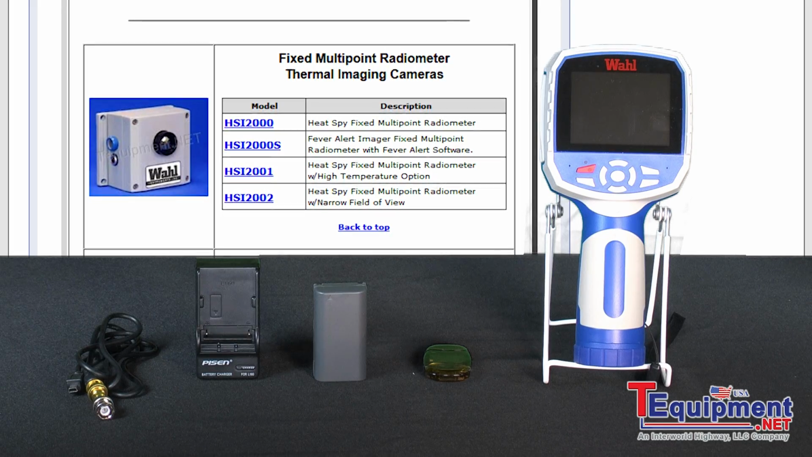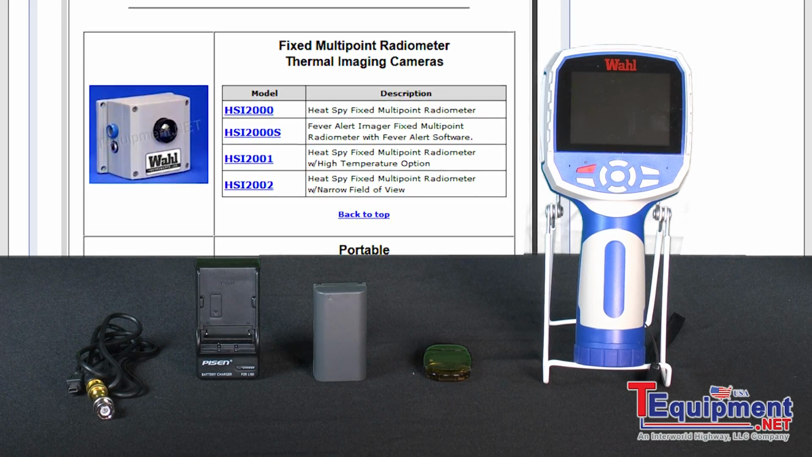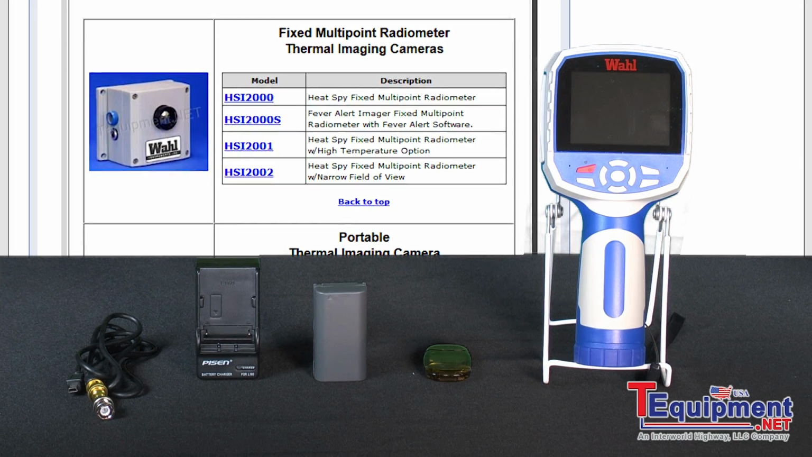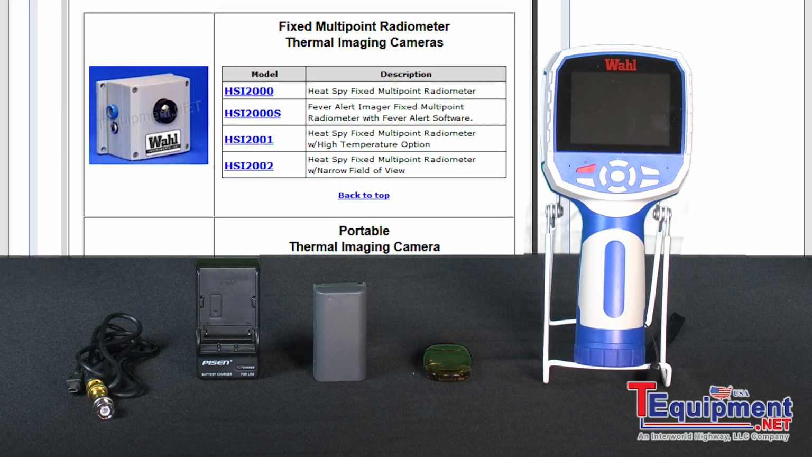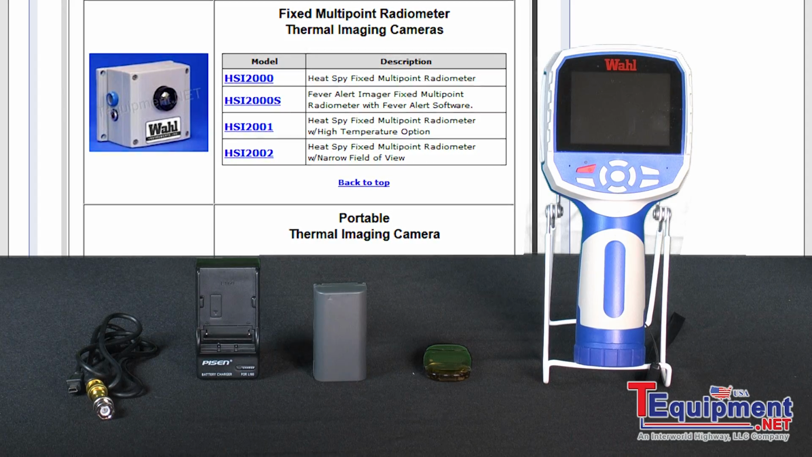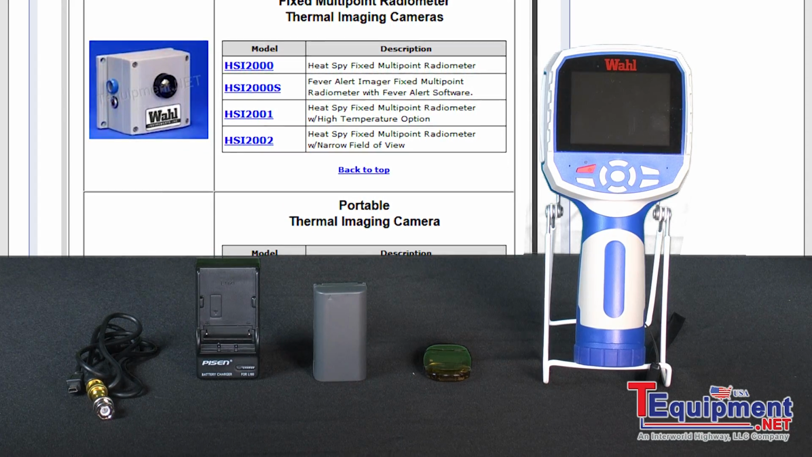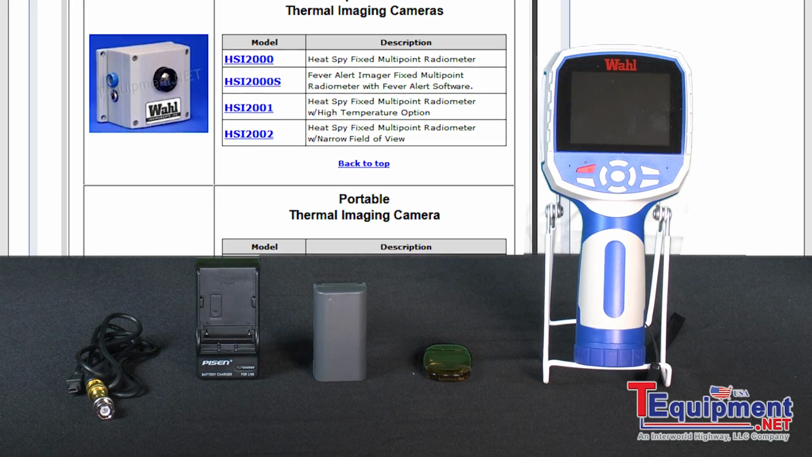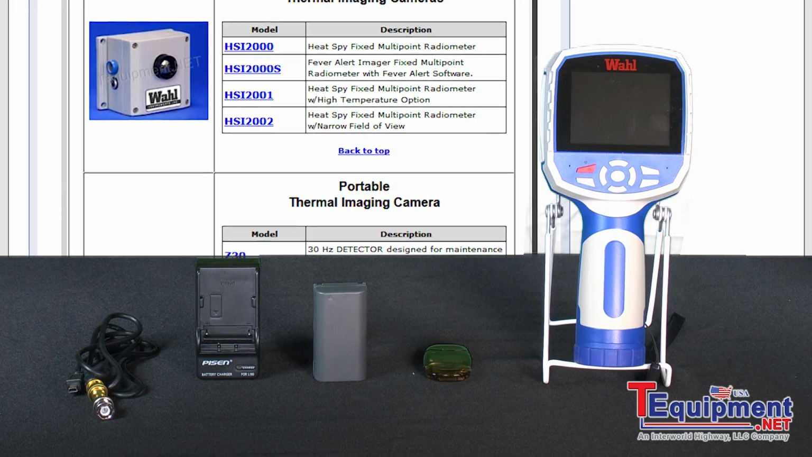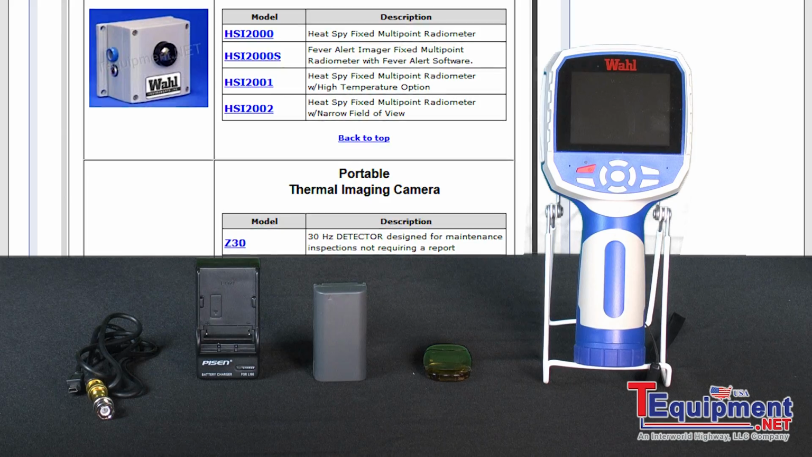In addition to the 4 color palettes that our detector has, you now have 11 color palettes to choose from for your personal preference. And now you have multiple cursors, spots, both vertical and horizontal lines up to 3 areas, and highlighted isotherm measurement as well. And you can actually set any of those as a reference point. That can be your reference temperature. You can adjust your areas, and you can choose to have that area measure a minimum, maximum, or average temperature.